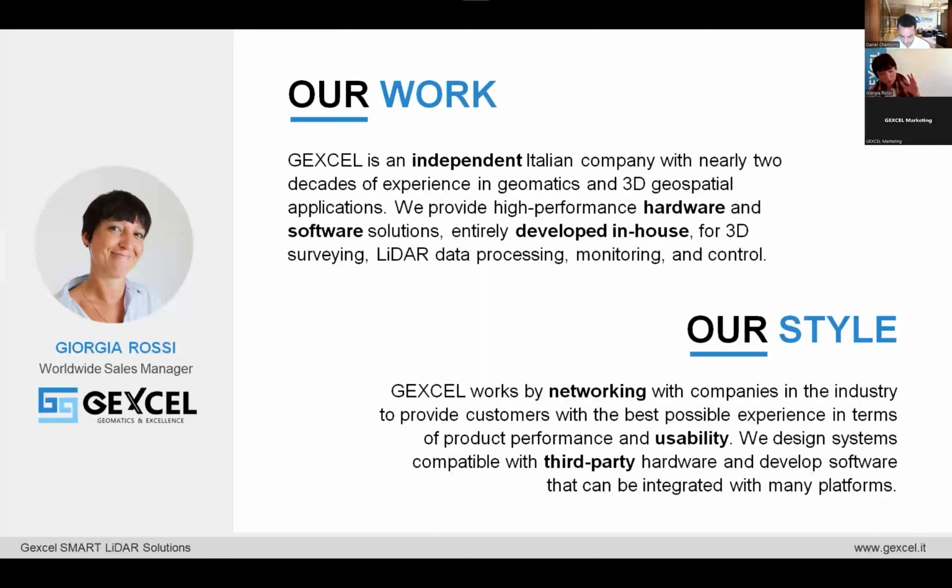During the presentation, we will really emphasize how important this topic of integration is for us, as Daniel has underlined: the possibility to integrate different devices and different data, because users work with different sensors that in most cases need to be integrated with each other to satisfy specific needs and solve specific problems. Our solutions are trusted in different applications from construction, geospatial, mining, to heritage.